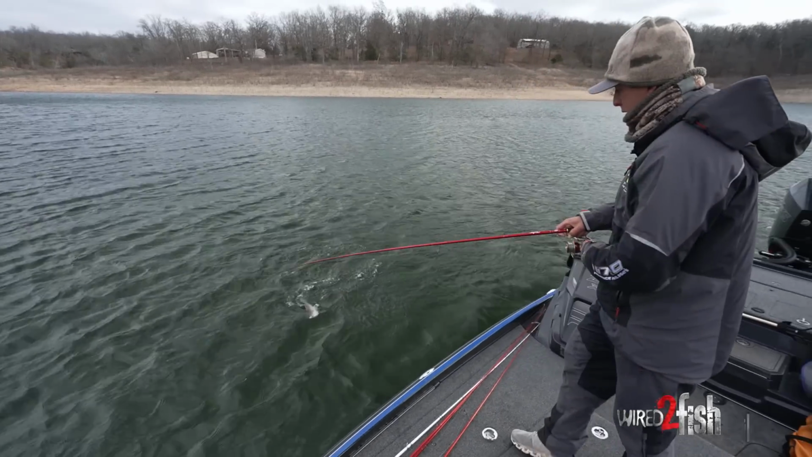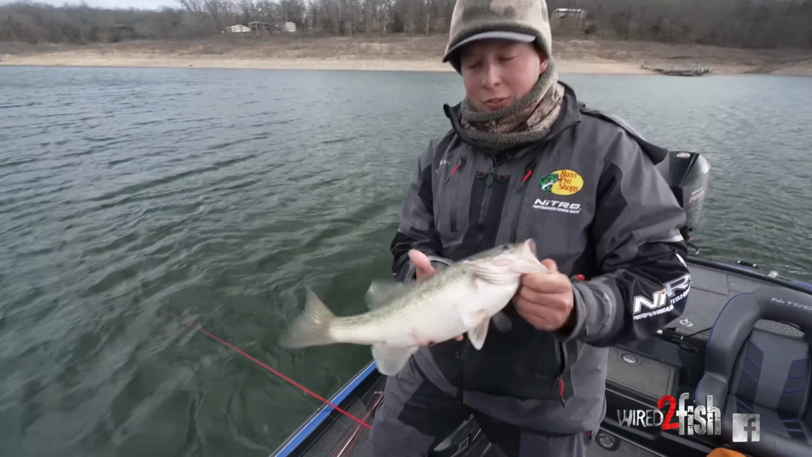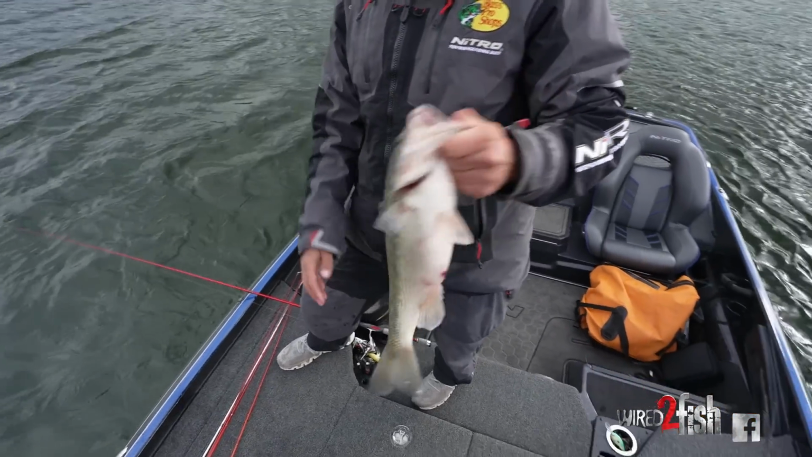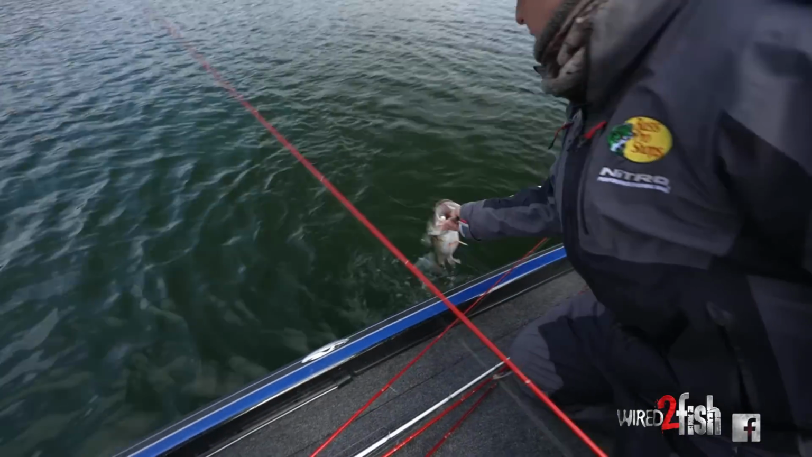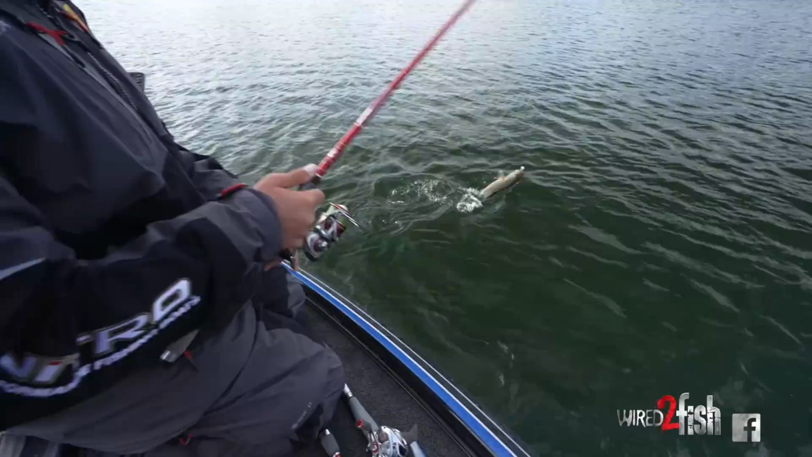So in the wintertime, you've got to find what they're eating. Thick, fat, just out here eating like crazy. Whenever I'm trying to find the shad in the wintertime, I've got a quick tip for you that's going to save you a lot of time and help you find a lot more bait and a lot more bass.